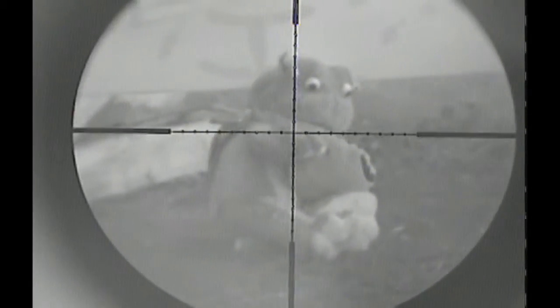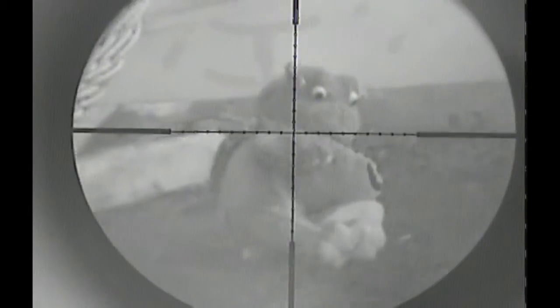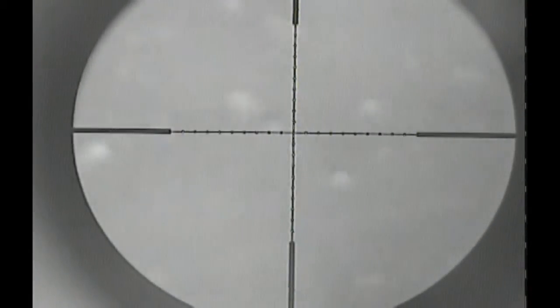Okay, so here's the daytime view through the Nyte Vu scope. This 15 yards, it is all black and white. This camera is black and white. Really clear. You could record with this if you wanted. If you wanted just to shoot for whatever reason daytime, does a good job. There's 15 yards.